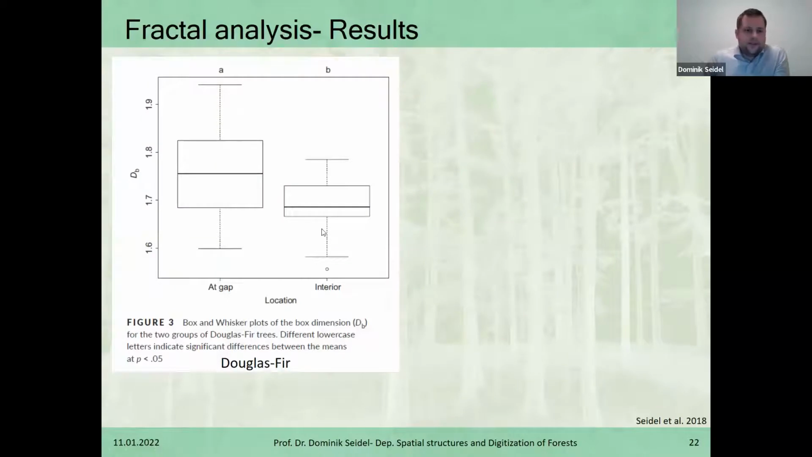We tested this for Douglas fir trees. Here we see Douglas fir trees that grow near a gap. So we have a stand gap. And those gaps were created in this Young Stand Thinning and Diversity Study in Oregon. Some of you might know that, I guess, where they had Douglas fir stands cut with gaps. And in these gaps, we had trees facing directly the gap.